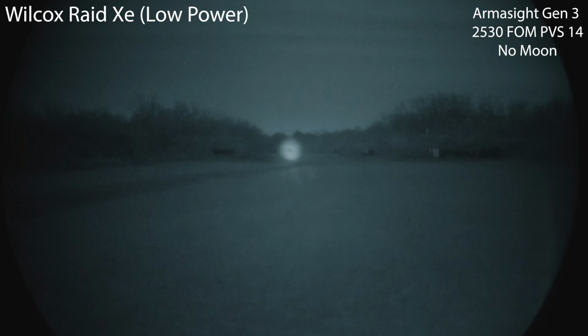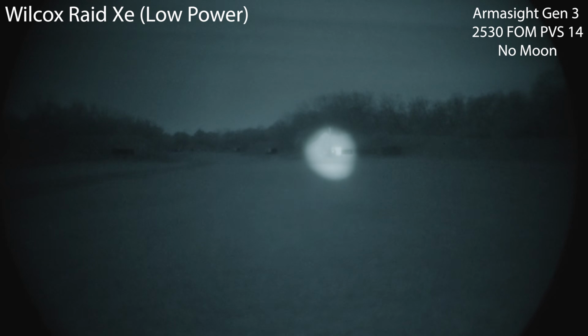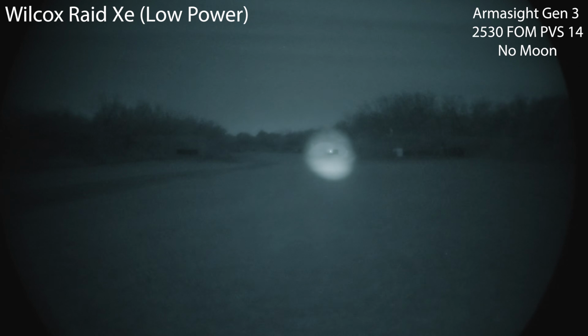So here are the 500 yard targets. The Raid X looks pretty good. It's actually a pretty usable laser. I'm actually pretty impressed by this unit, and you should be for the price tag.